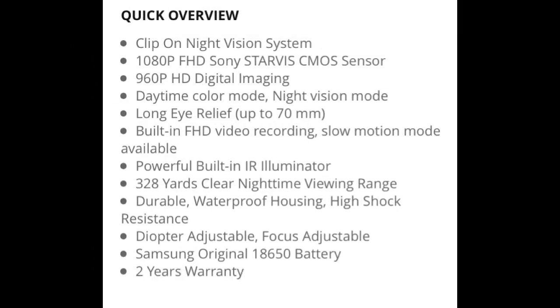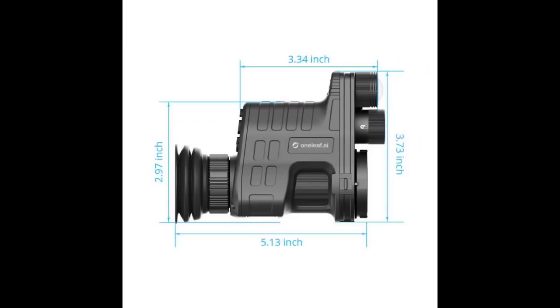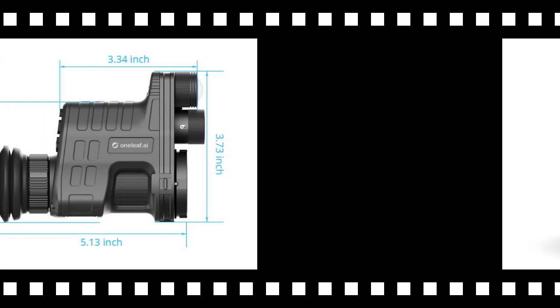So what do I think to this unit? Genuinely, hand on heart, I think it's a fantastic unit. It's very high spec. It's very well made. The button layout is so easy to use. The IR is fantastic. The menu is very comprehensive. It's got great optics on it. It's a fantastic unit, and when you consider that this comes in at $299, which is £220, I think it's unbeatable. I don't think there's anything out there on the market that can beat it for that price.